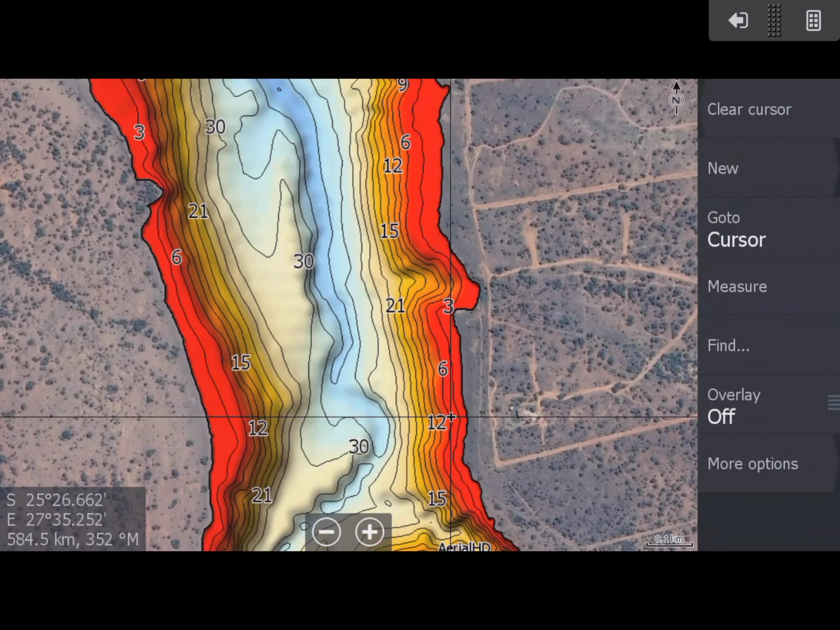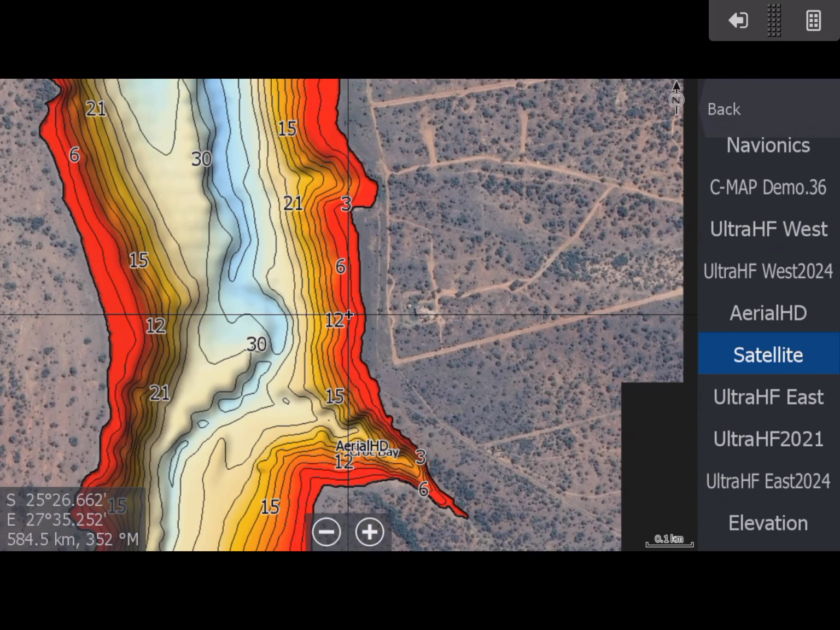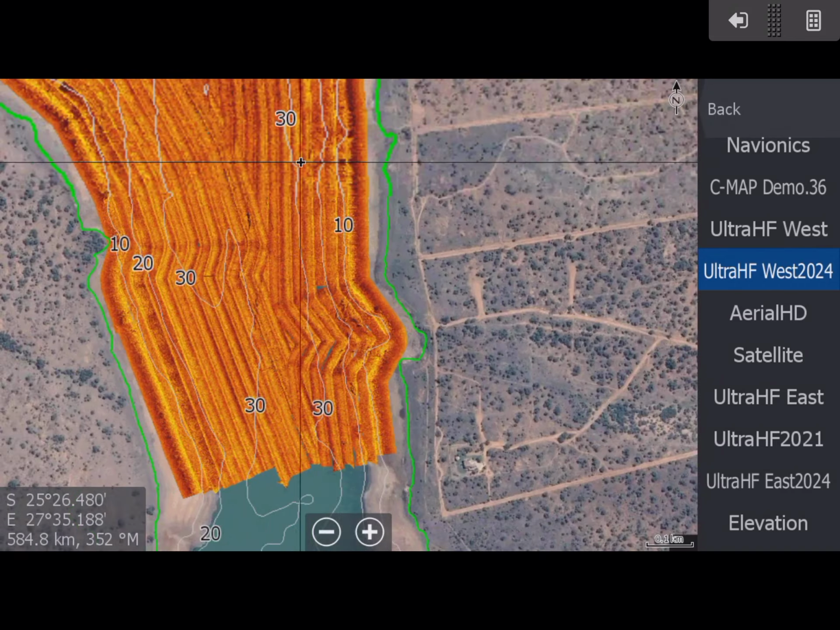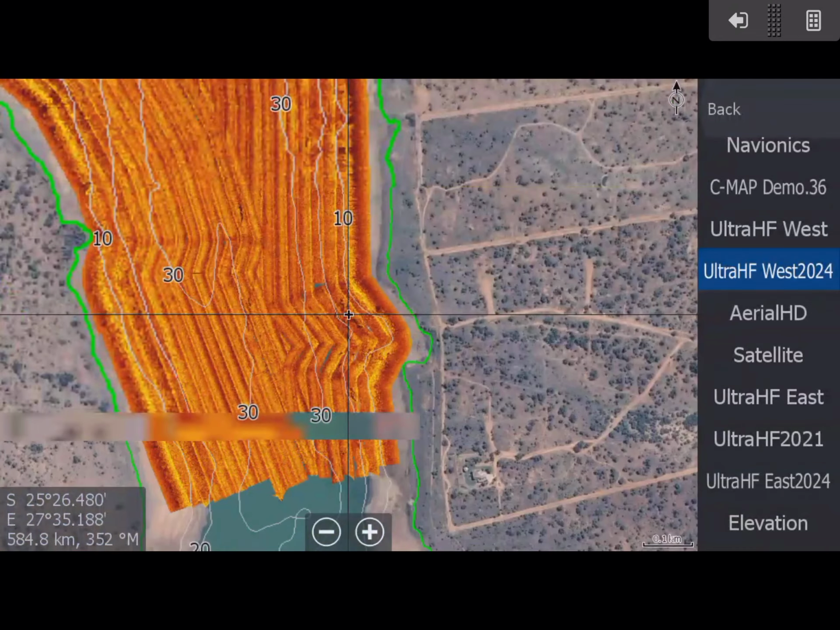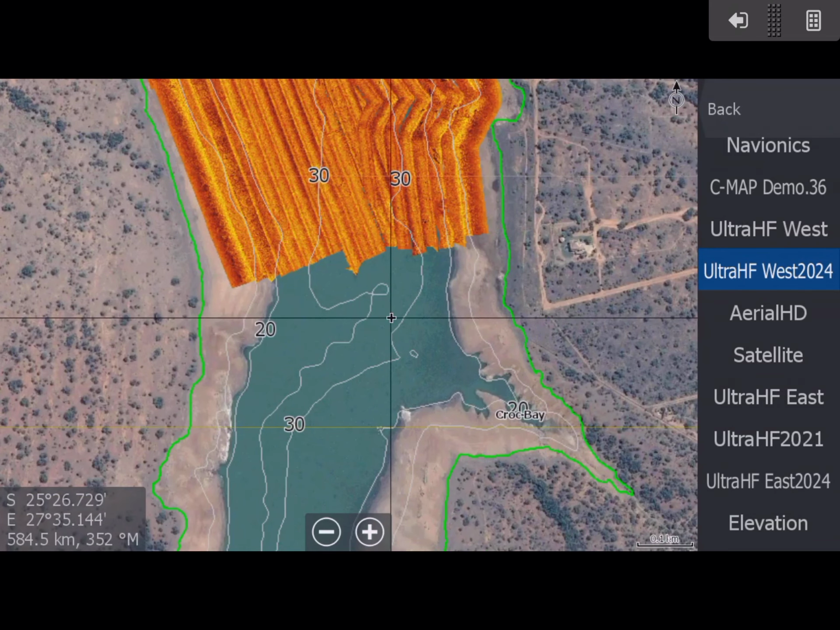As you can see, let's go back to West 2024, you'll see it cuts off there. This is a fantastic update that we did, but we only did up to here. We were very limited on time. We were actually on our way to another dam, so we just popped in and did this quickly for the tournament.